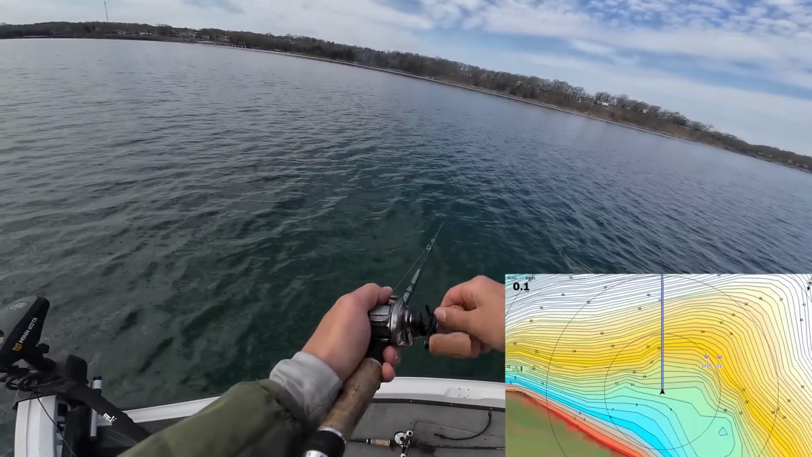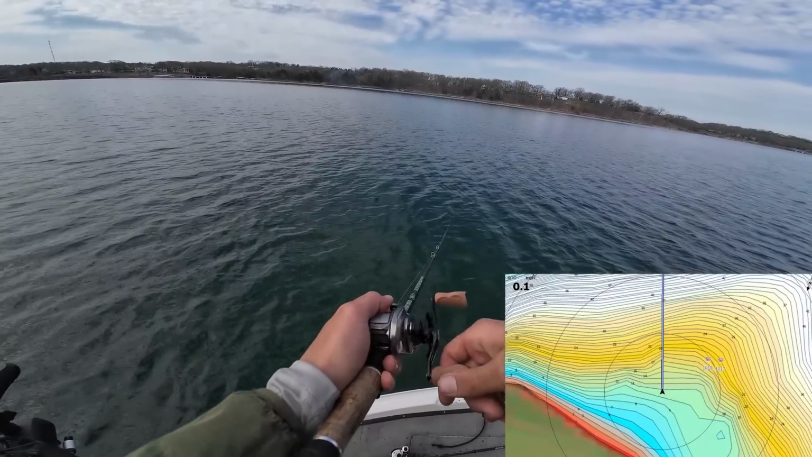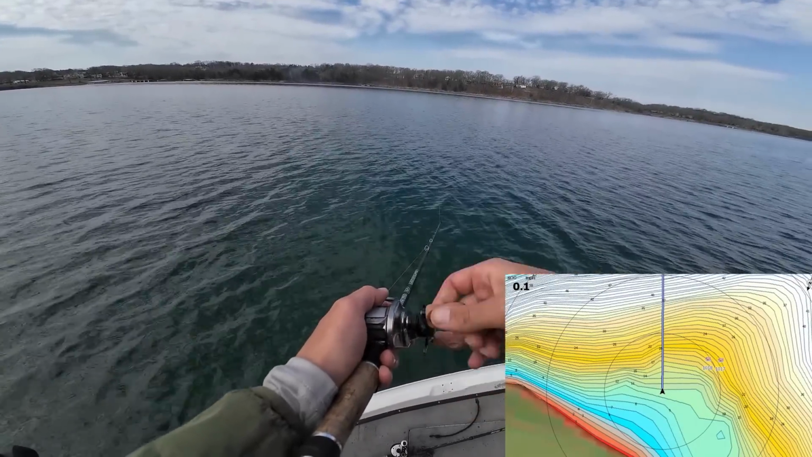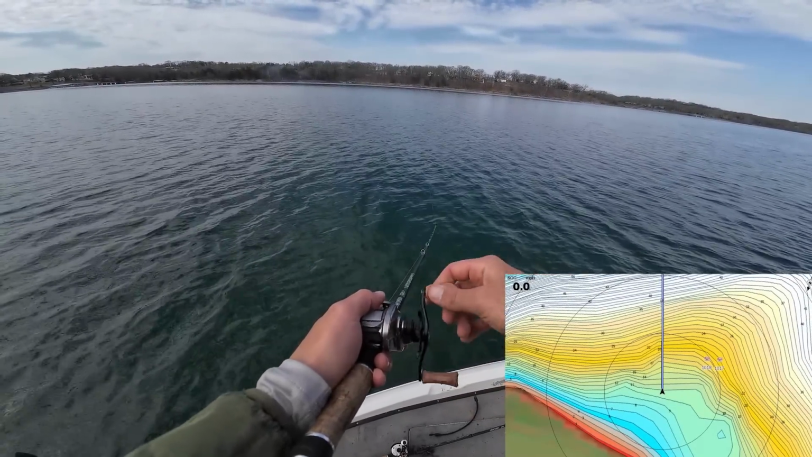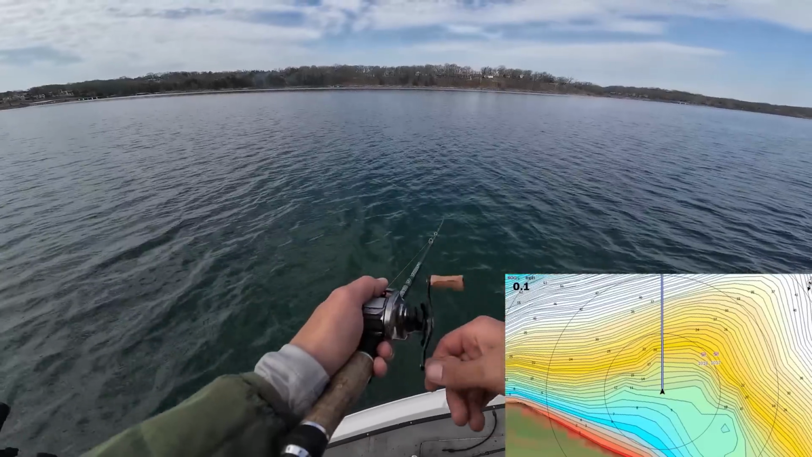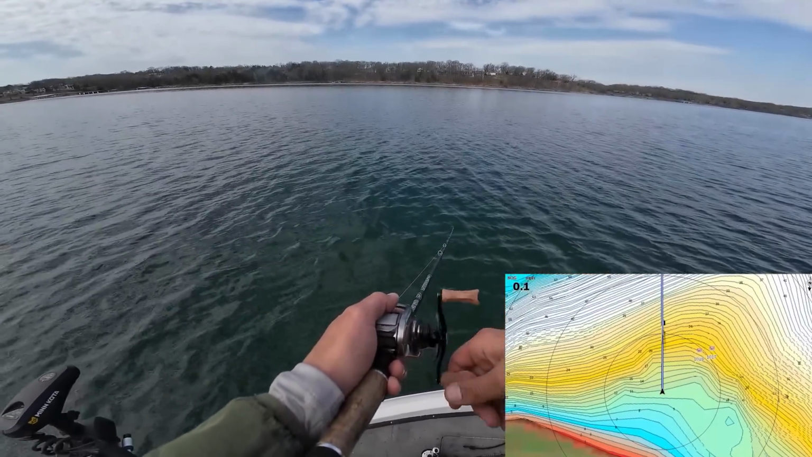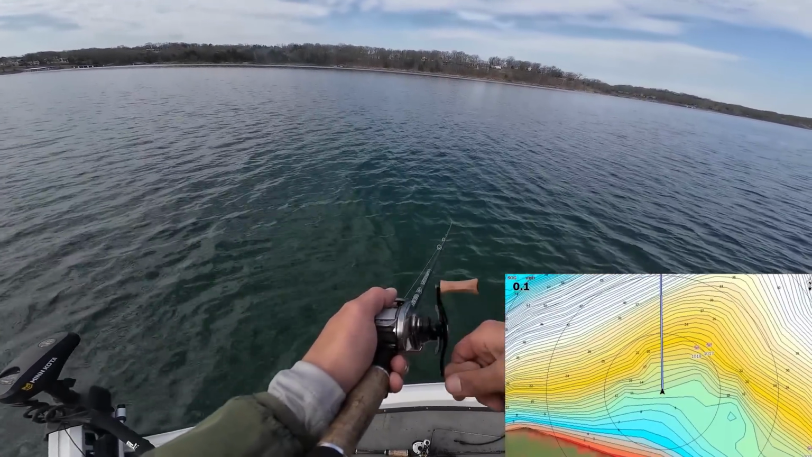So you can see my boat is in shallower water. I'm casting at those waypoints right now, which are in deeper water. And when I'm reeling that bait in, I'm now making bottom contact the whole time, as opposed to if I had my boat positioned deeper and was casting the other way, I would have to slow my retrieve down to keep my bait in contact with the bottom.